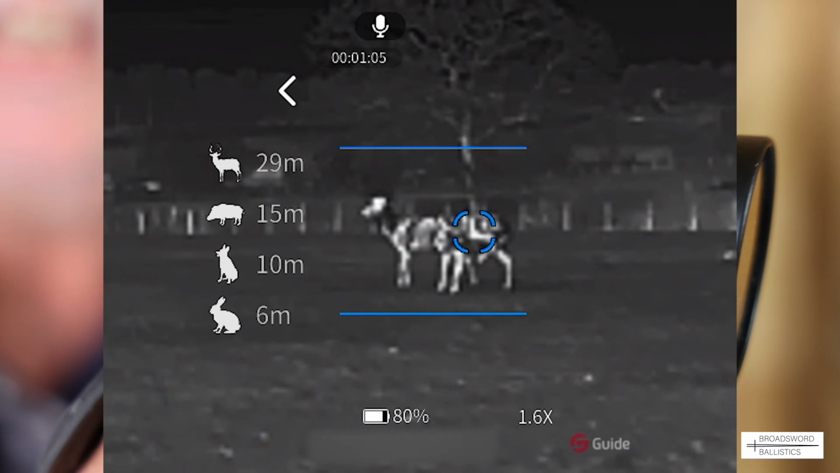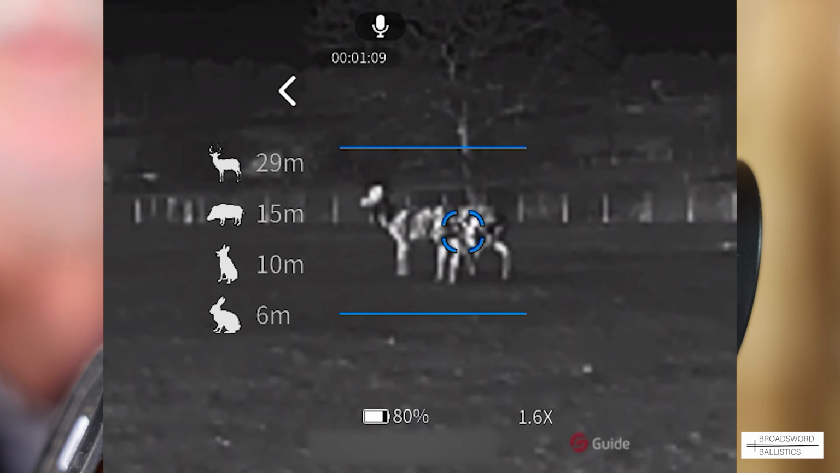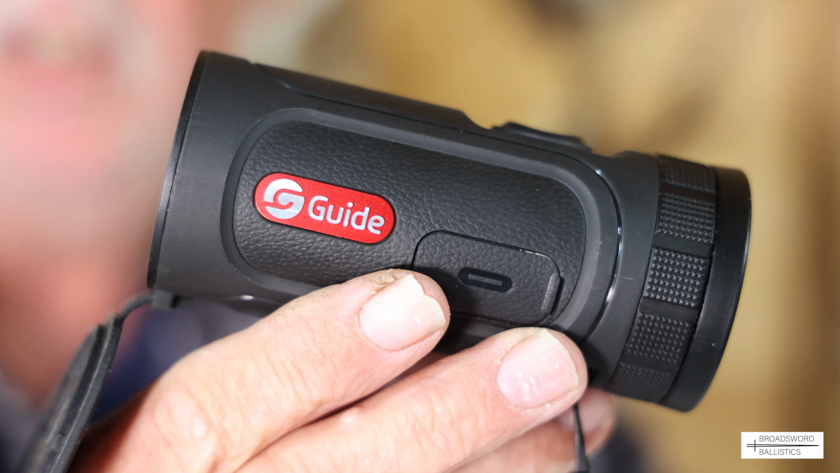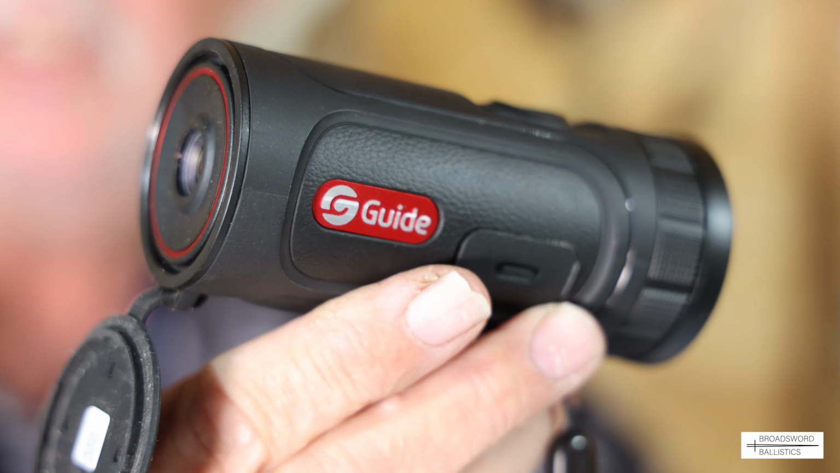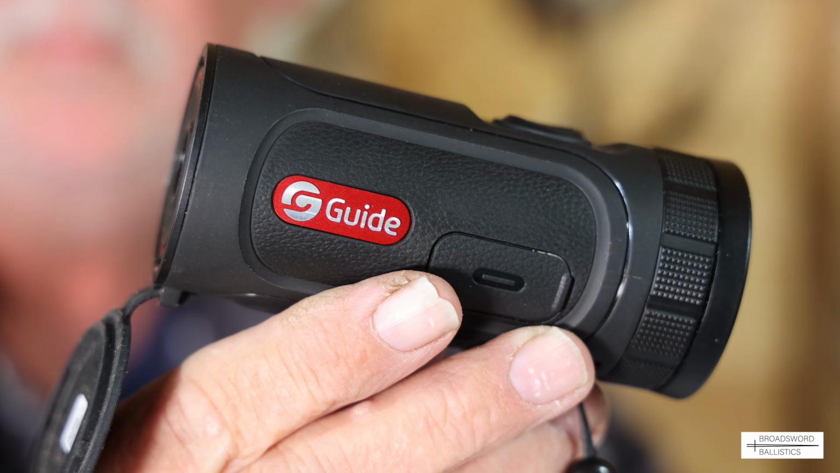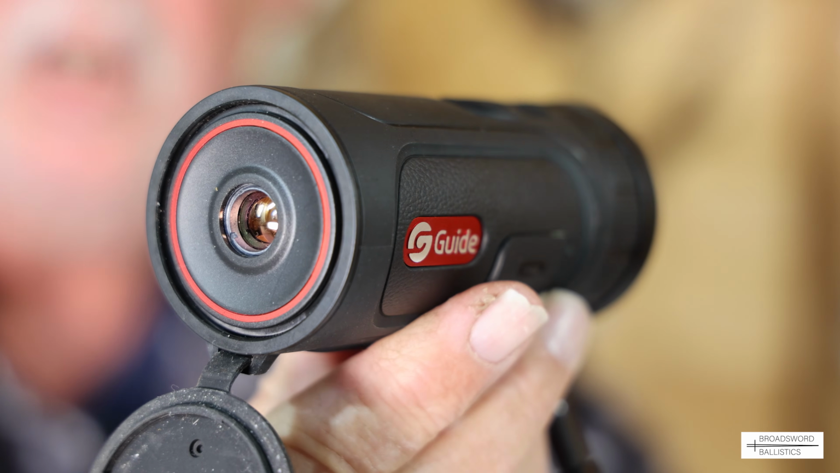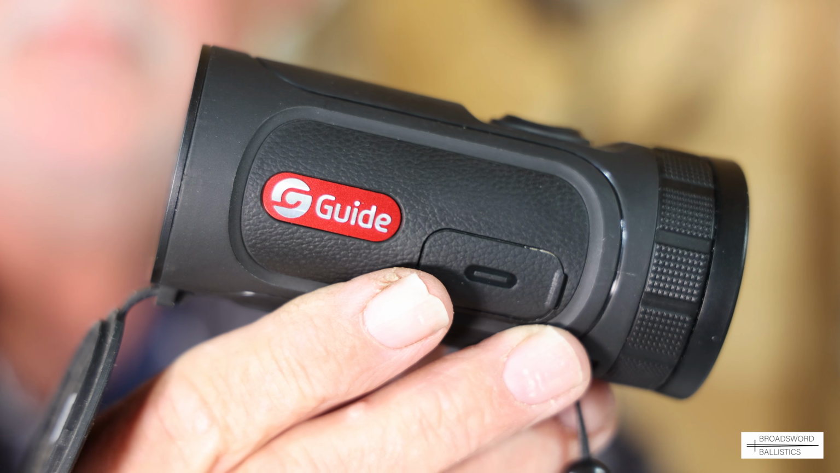So that's basically it. For the price, I think it is really good value for money. It's so handy, battery life is good, and as you saw, it just got the job done when we were out road stalking. So a great little addition to the guide range. This Sensmart, I think, is going to do very well in this country.